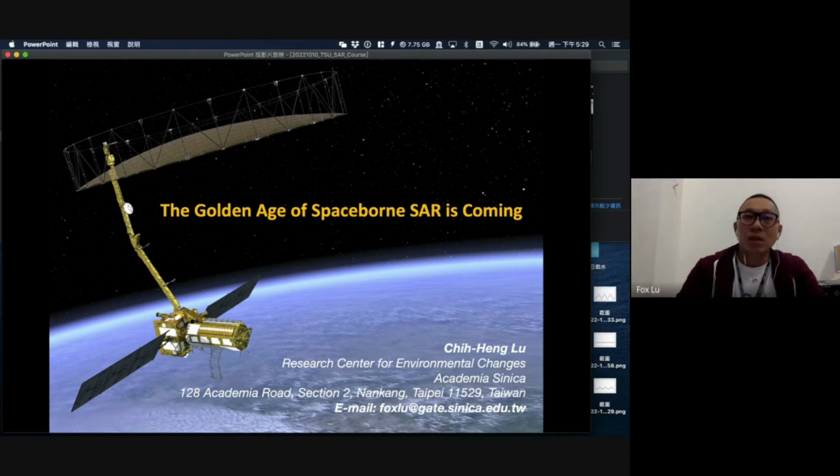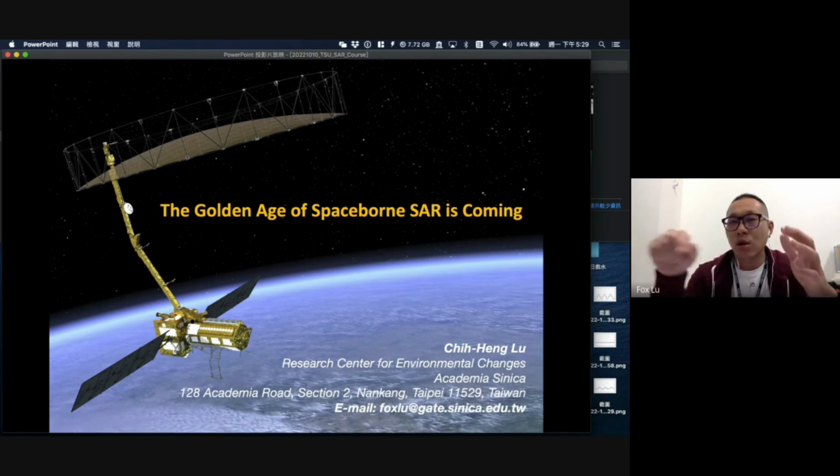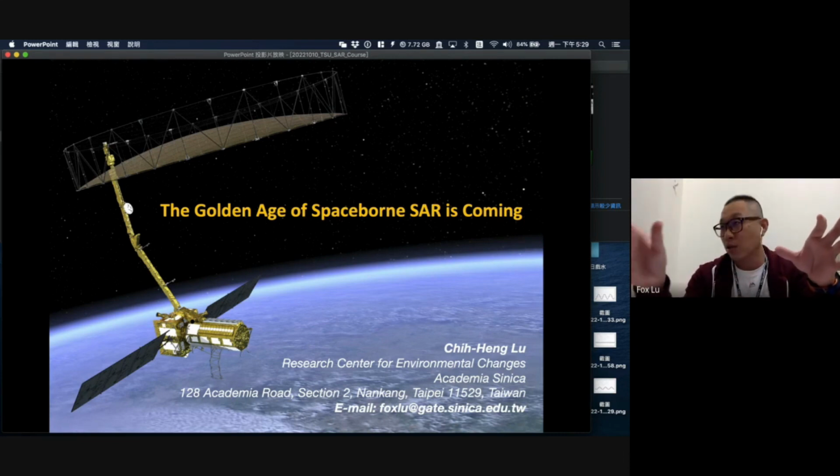Actually, in Sentinel-1, the SLC data resolution is 30 meter in azimuth and almost 3.5 meter in range. But if you look at the InSAR, they not only provide the SLC data, they will also provide GRDH data.